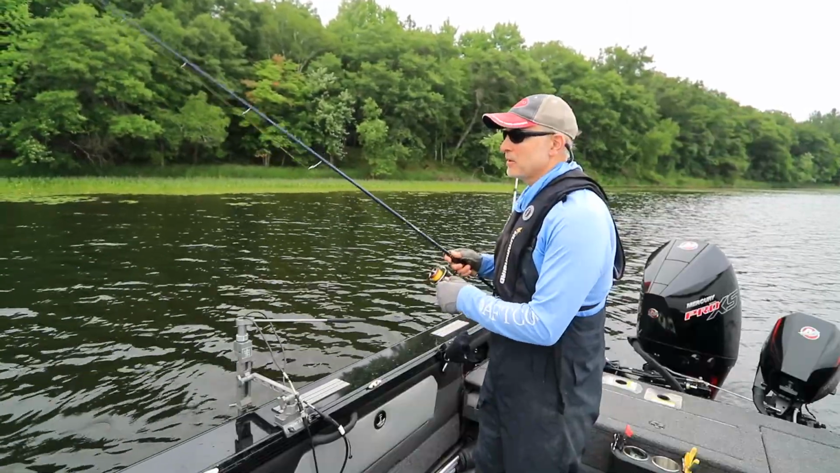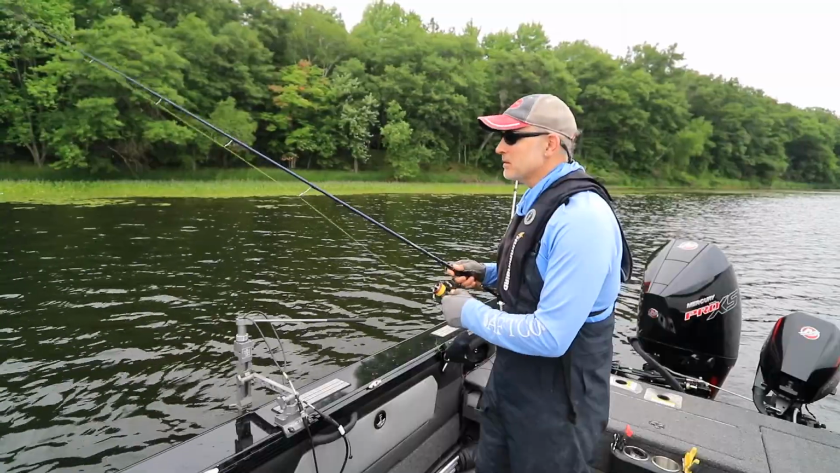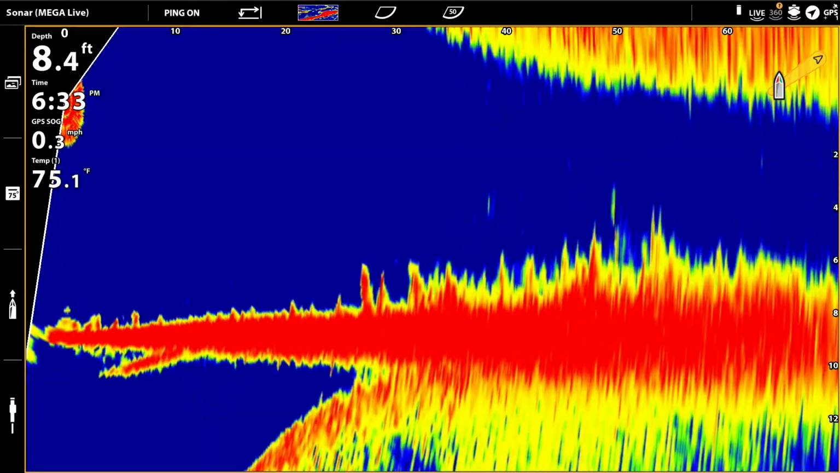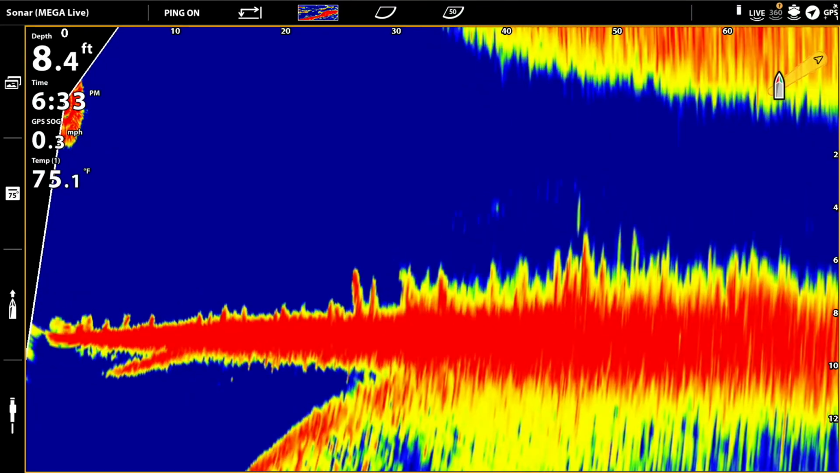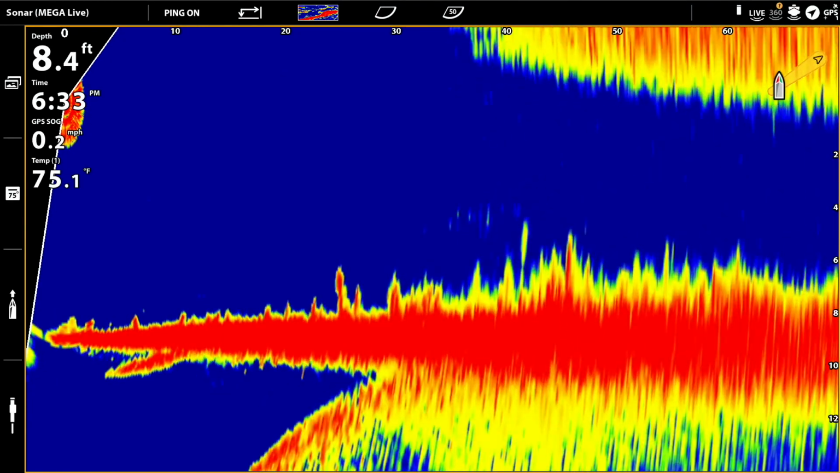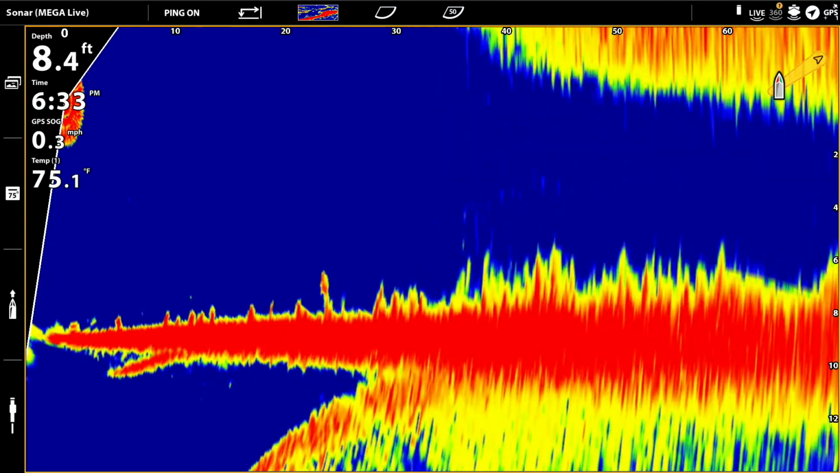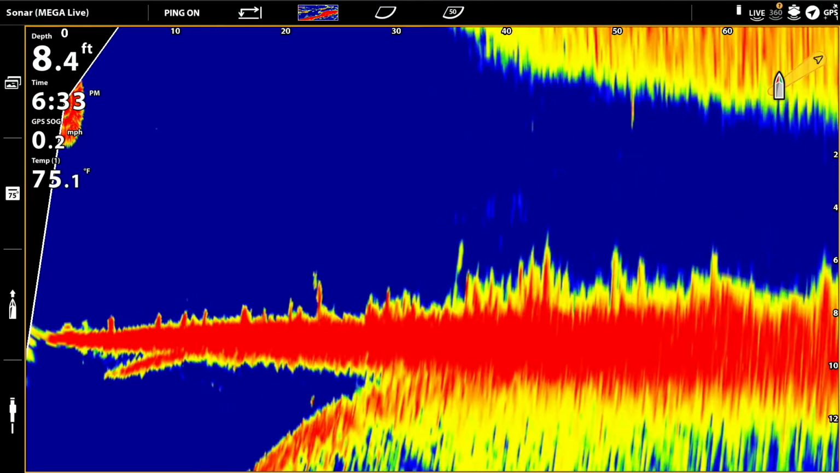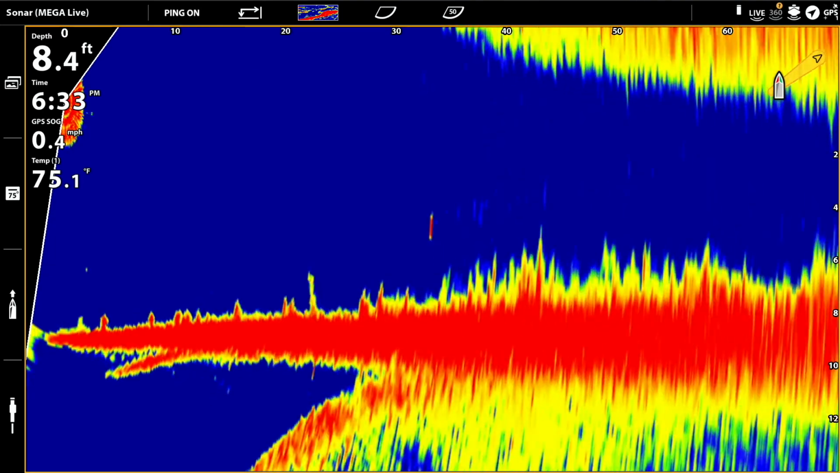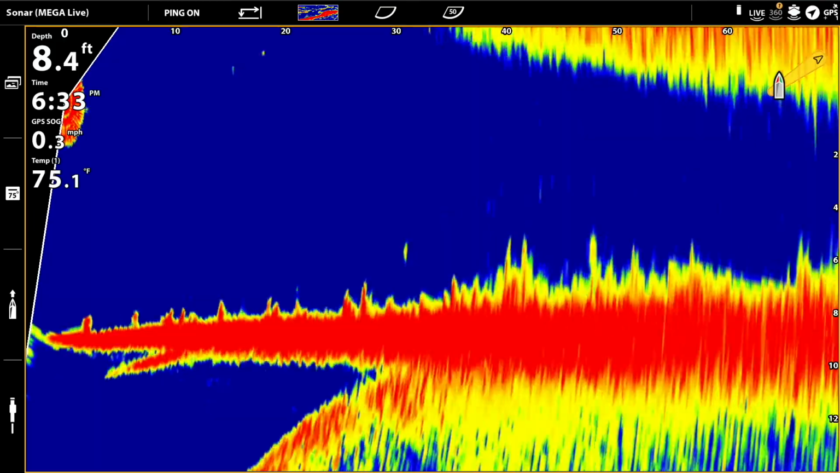Now let's talk about the software settings for live on my Apex 13. So first, let's talk about range. I have my forward range here set between 60 and 70 feet. That's what I've been using today. That represents a nice, comfortable casting distance, really, with my real lightweight Ned Rig. So I'm looking out as far as I'm going to be casting.